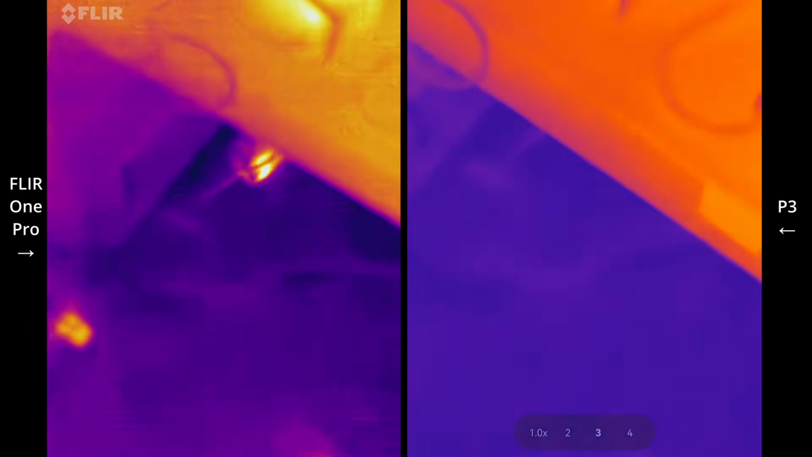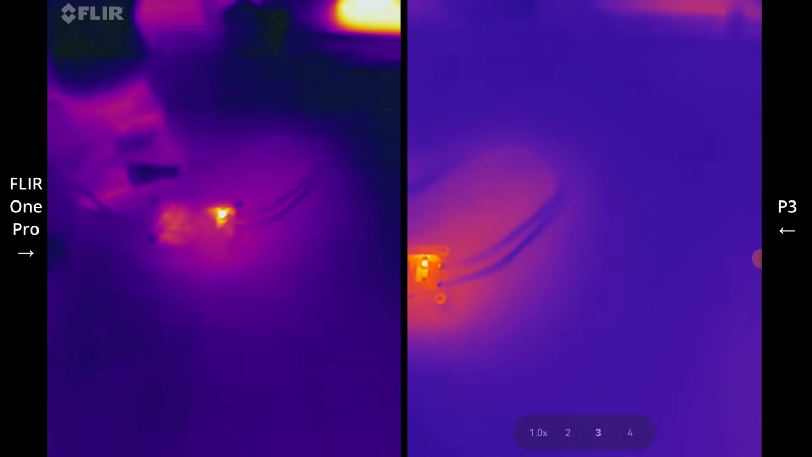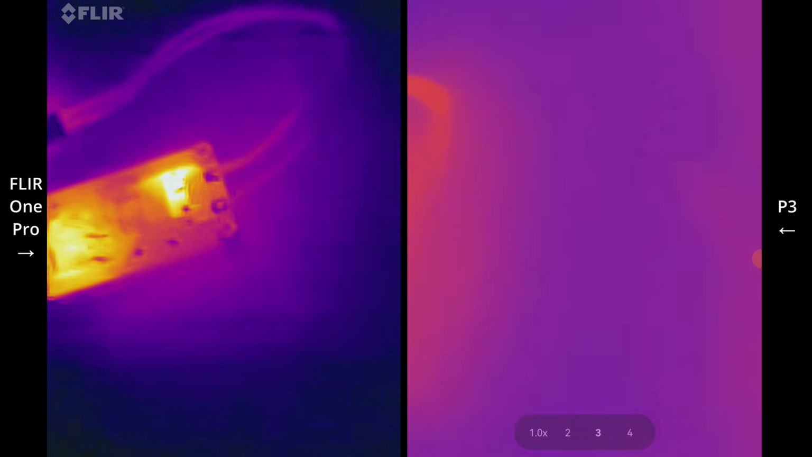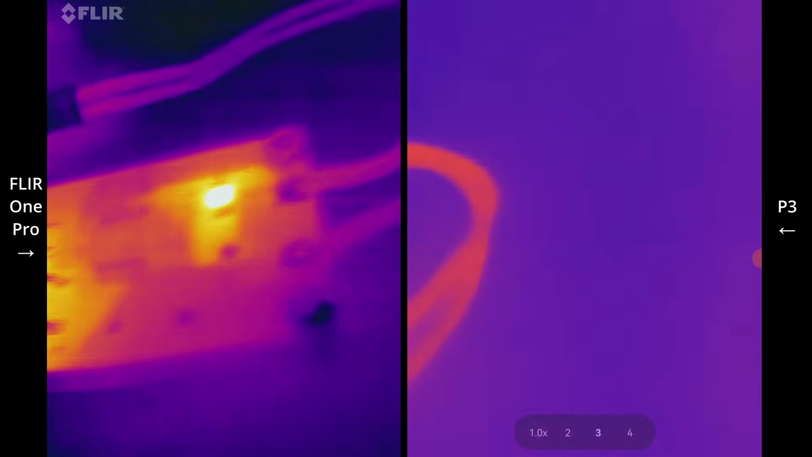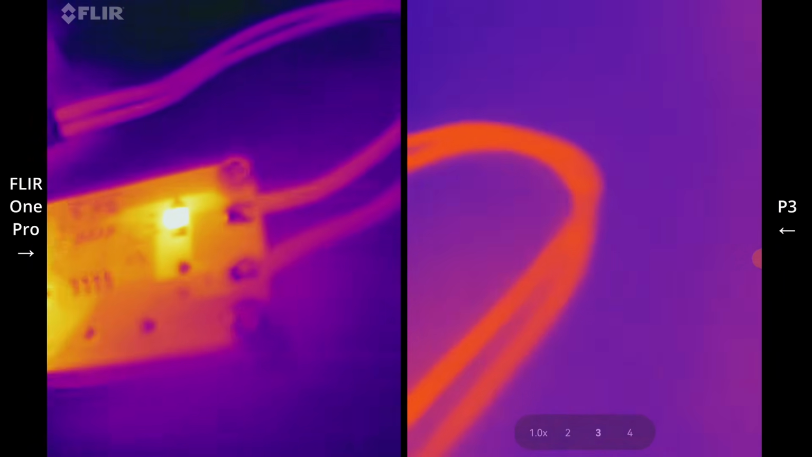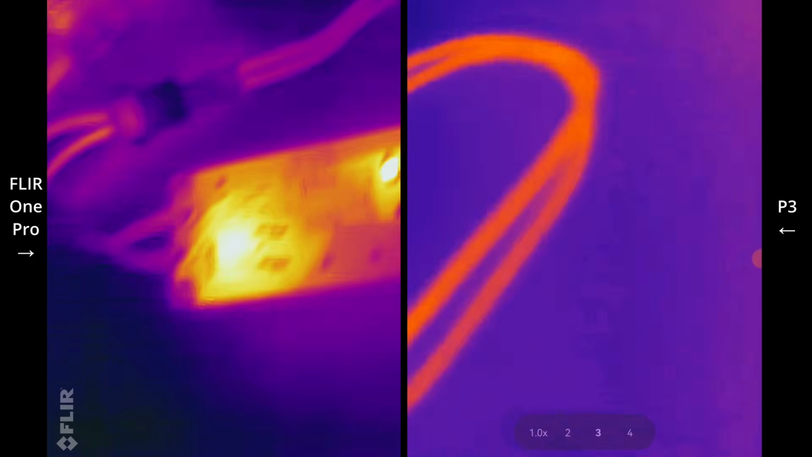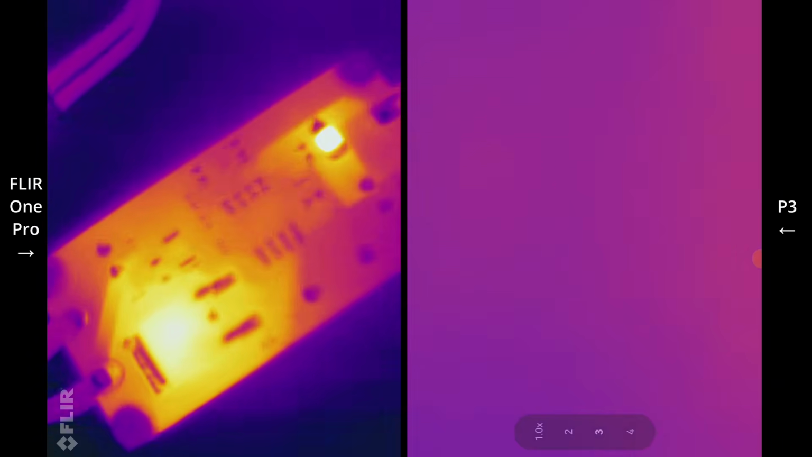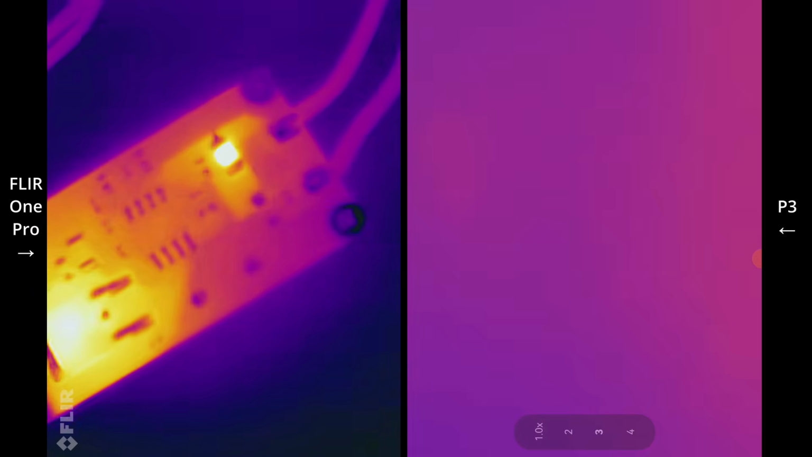I'll turn this on, and this is a little circuit board I have here on the table, and can we get close up to this tiny circuit board? Now that's the closest that I can get up to with the FLIR ONE Pro before it starts to get a little bit blurry, but it does a decent job, as you can see. Like maybe up to there.